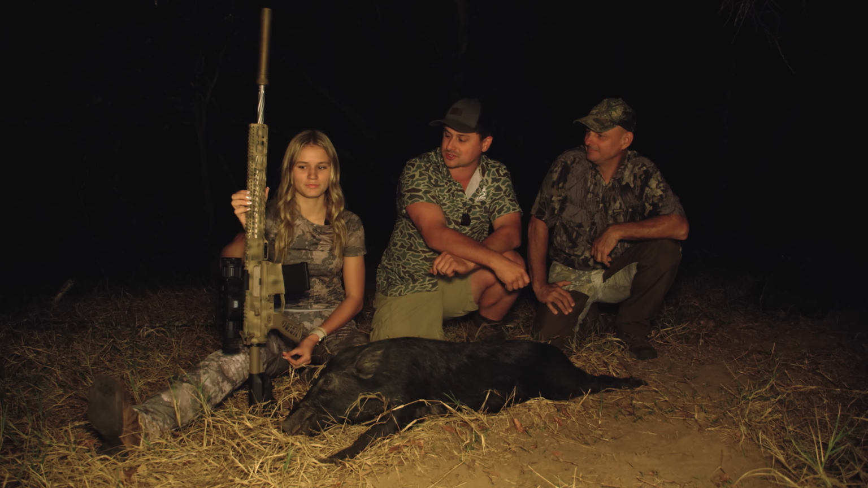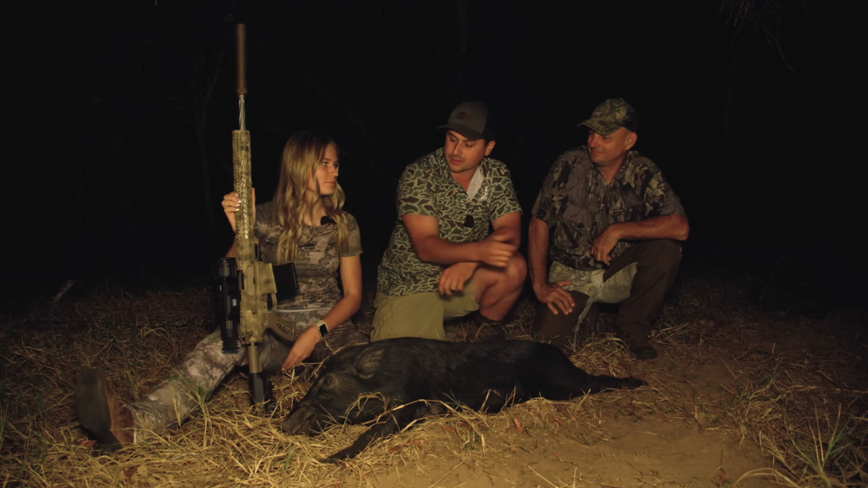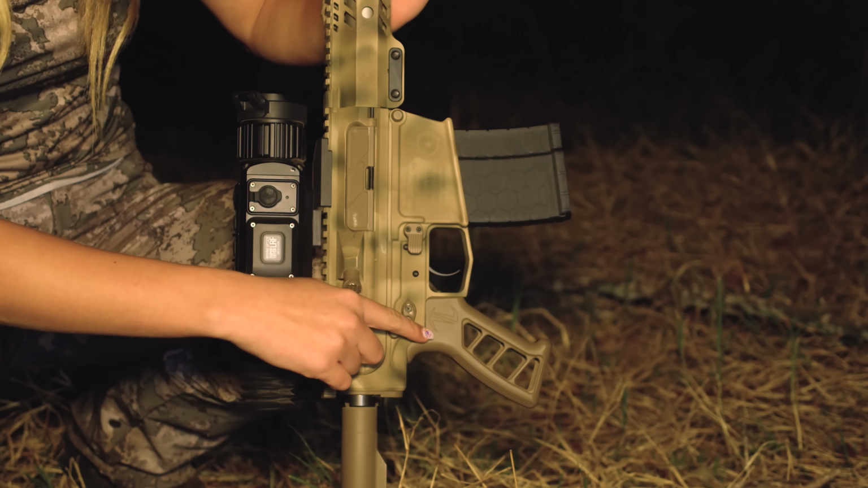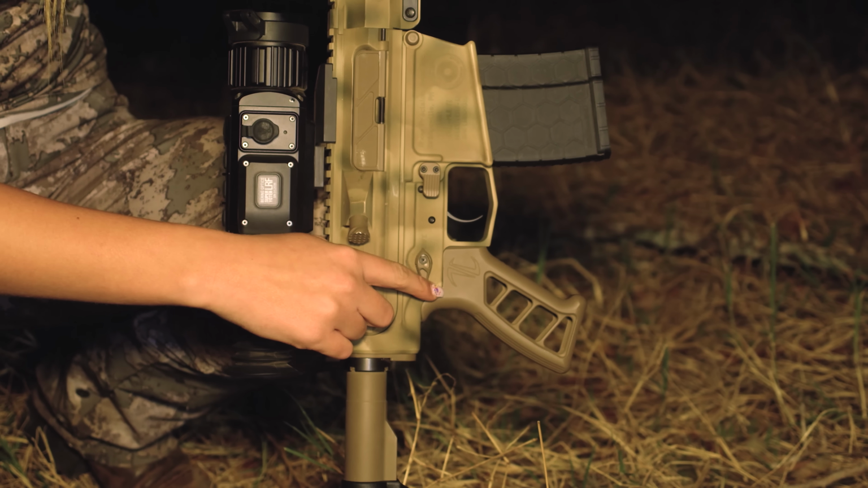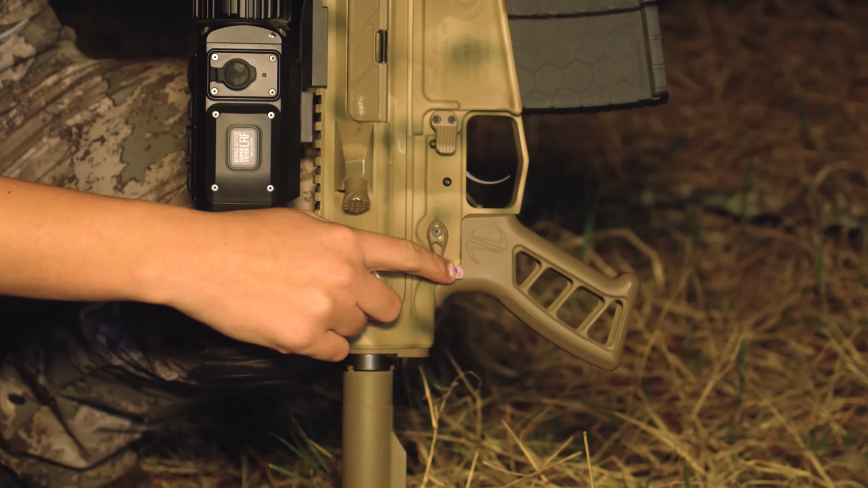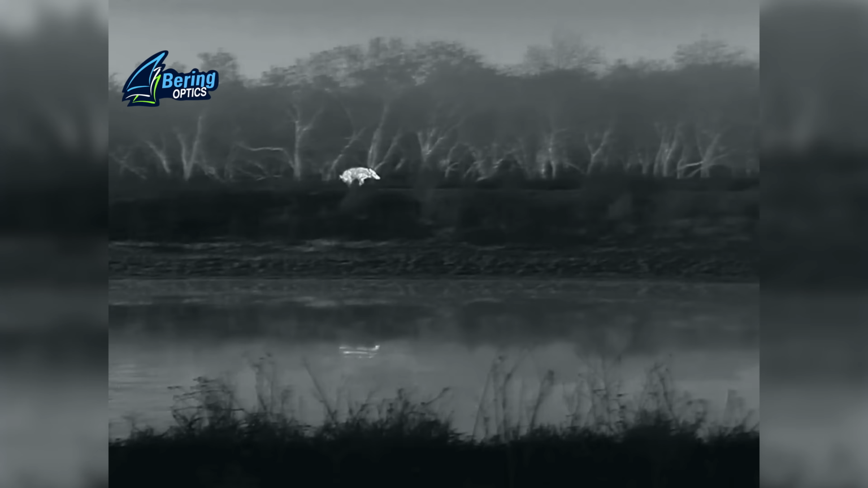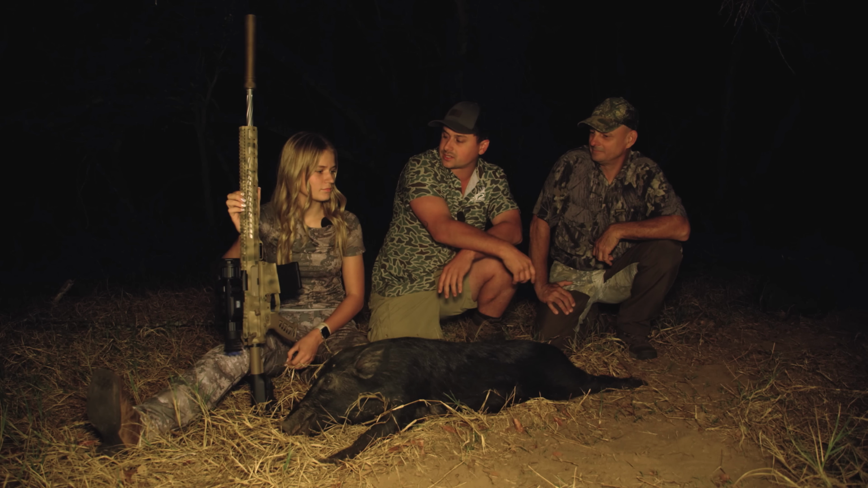But Taylor, like I said, she's with Timber Creek Outdoors. What'd you think of that gun you're using? It was super cool. I love all the colors and all the Timber Creek parts. Yeah, it's got the Timber Creek grip and the ambidextrous safety, and that ambidextrous safety is actually perfect for these situations where you can check the safety from both sides and make sure it's good. But no, we're using that Bering optics. It was absolutely phenomenal. We got some great footage, and I'm glad you had a good time.